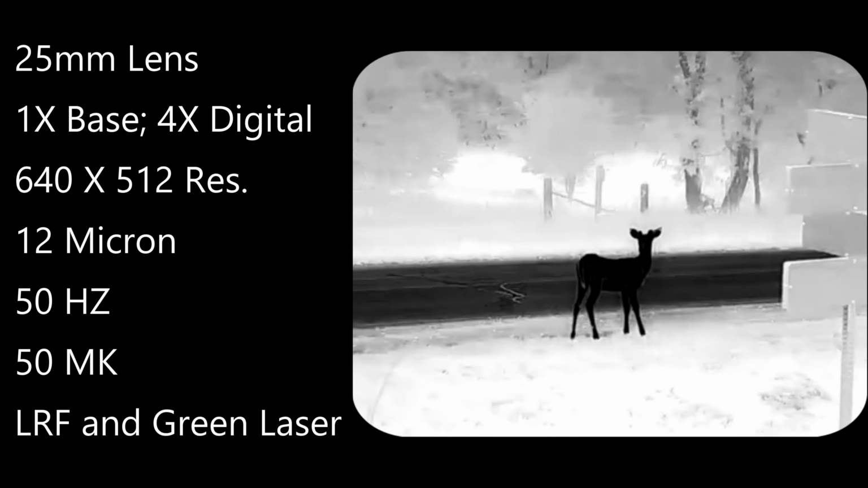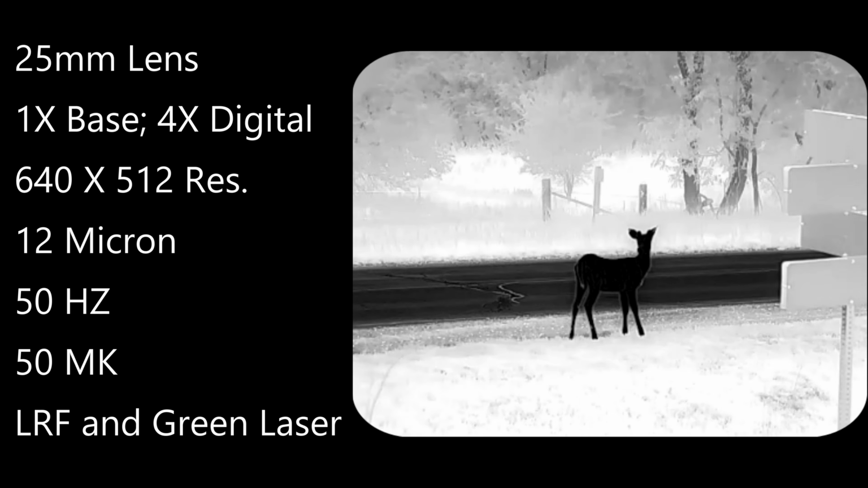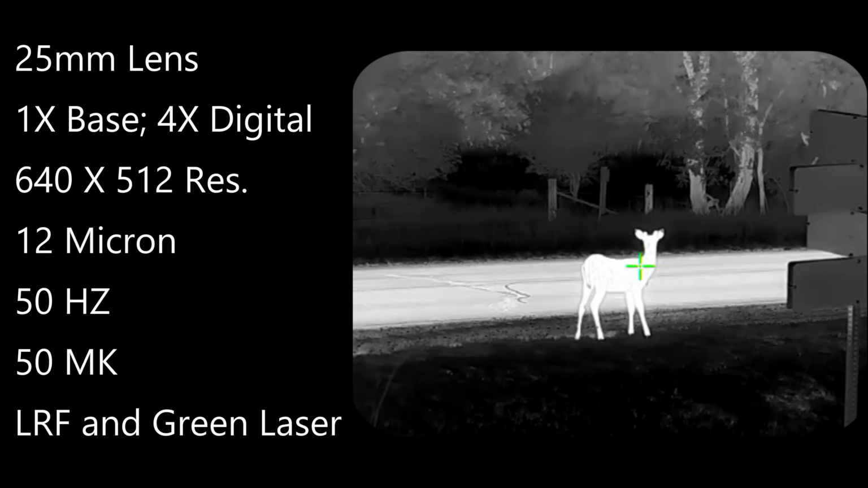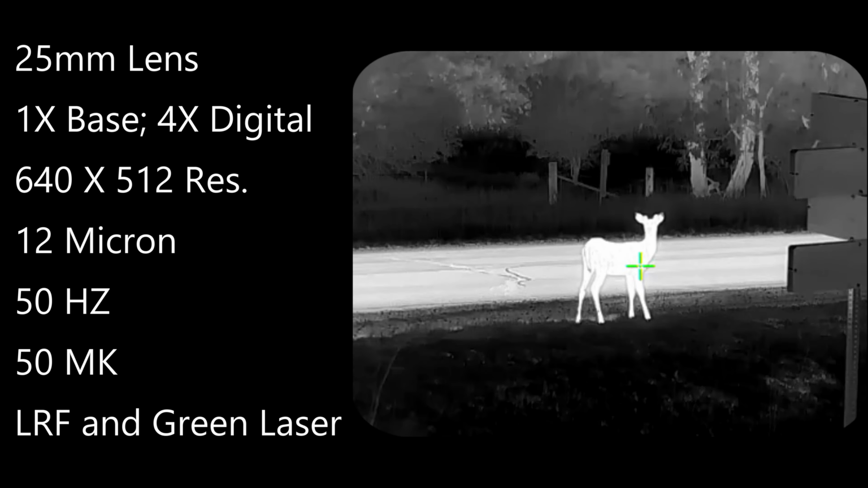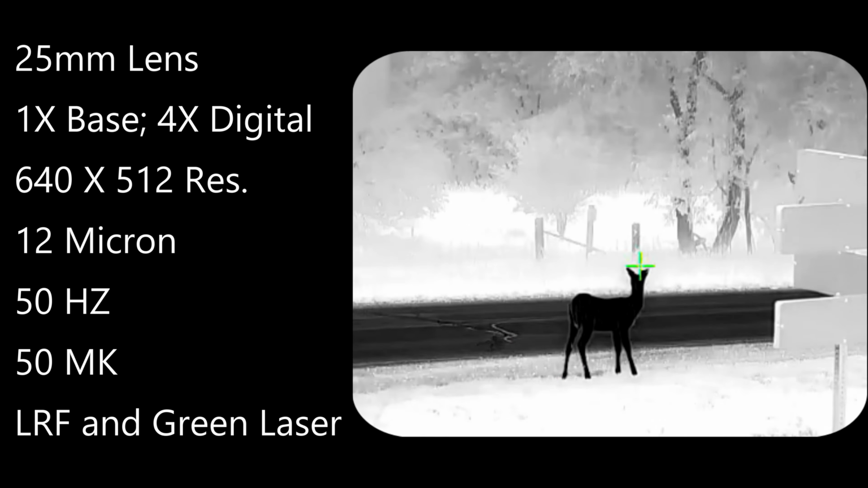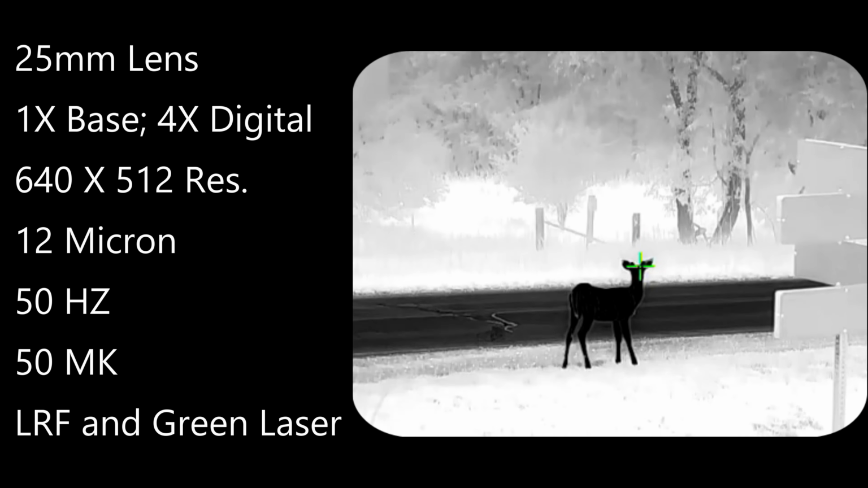This unit has a 25mm lens size with a 1x base magnification. It does have digital zoom up to 4 times. It has a 640 by 512 resolution, a 12 micron sensor pixel size, a 50 Hertz frame rate, and a 50 millikelvin thermal sensitivity. Let's jump into the physical parts of this unit and how you're going to hook it up to your vehicle. Now, when you're going to mount this to your vehicle, it's very simple.